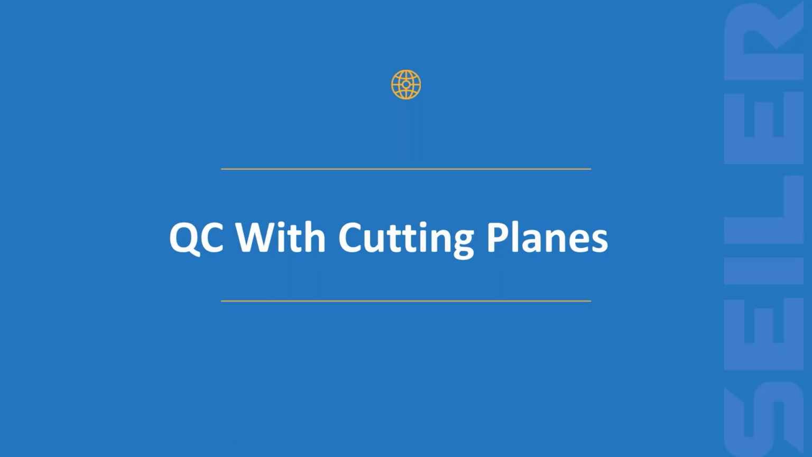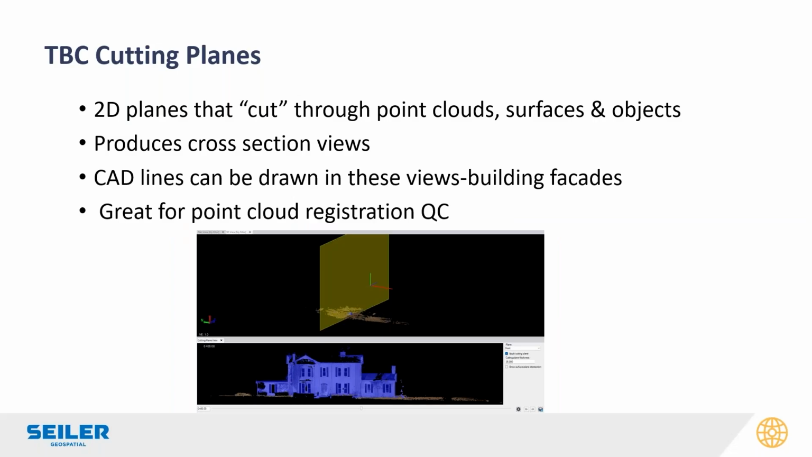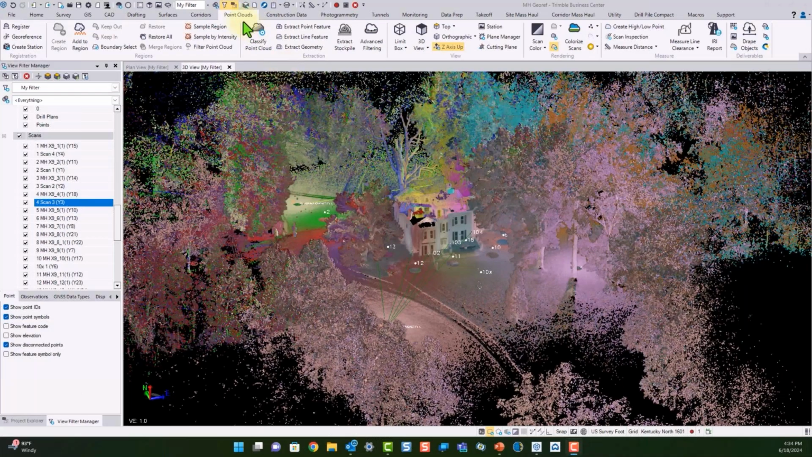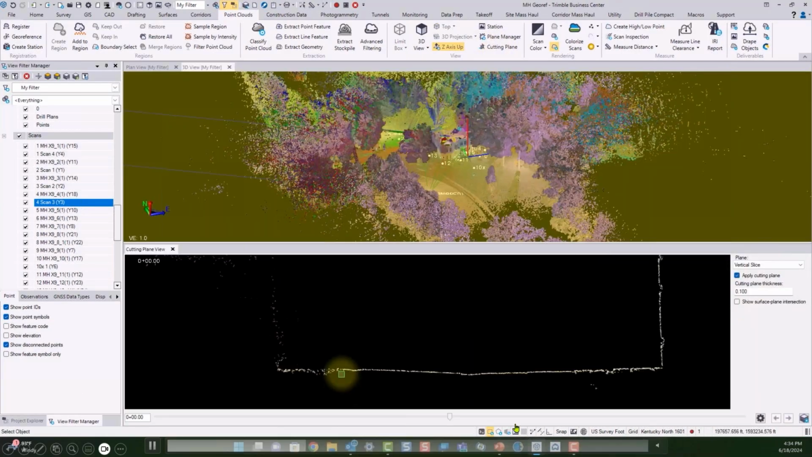So after you register, you want to probably do some quality control. One way to do that is to use TBC cutting planes, which are just cross-sectional views. They can be vertical, horizontal, even skewed, depending on what you want to see. But the nice thing in this project was we can take a top-down slice or top-down view of the foundation, or I'm sorry, the walls.